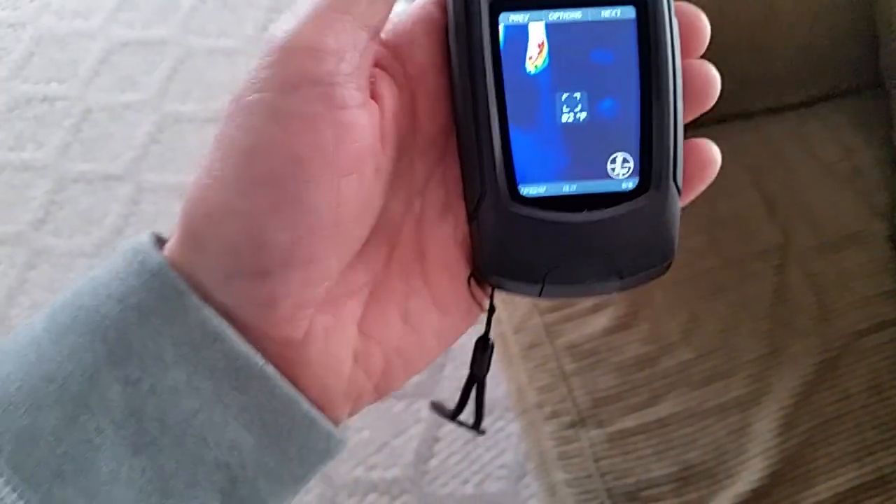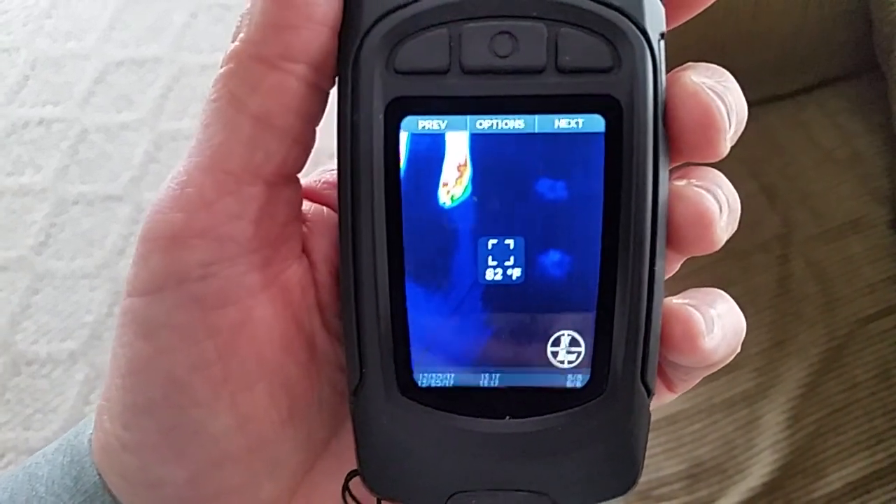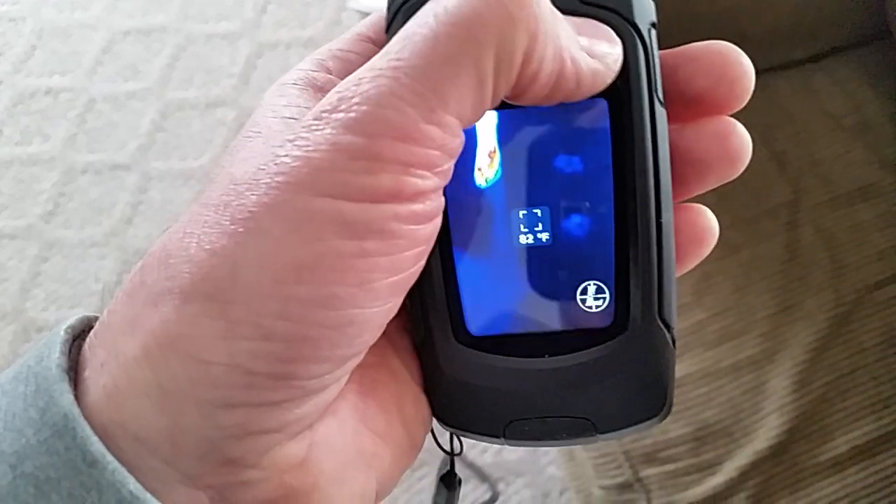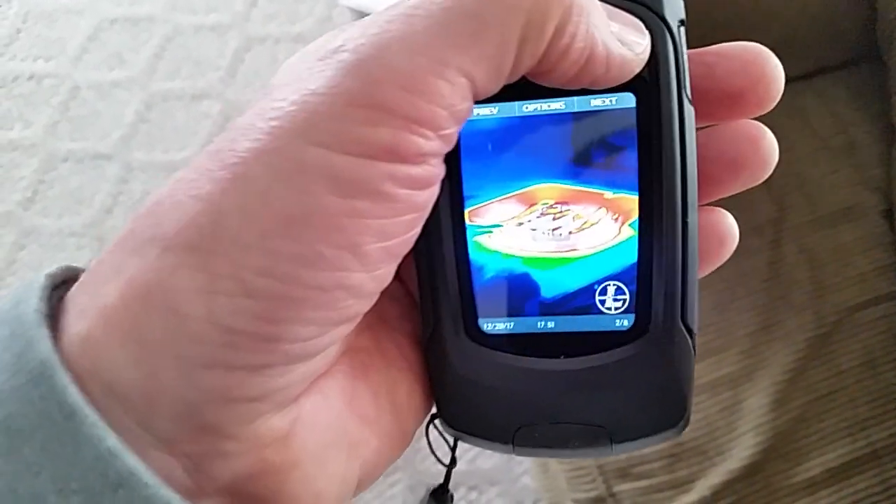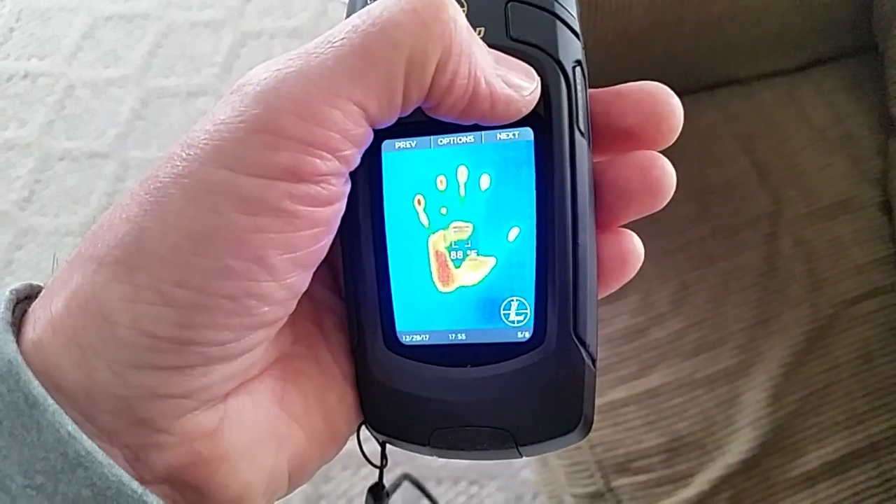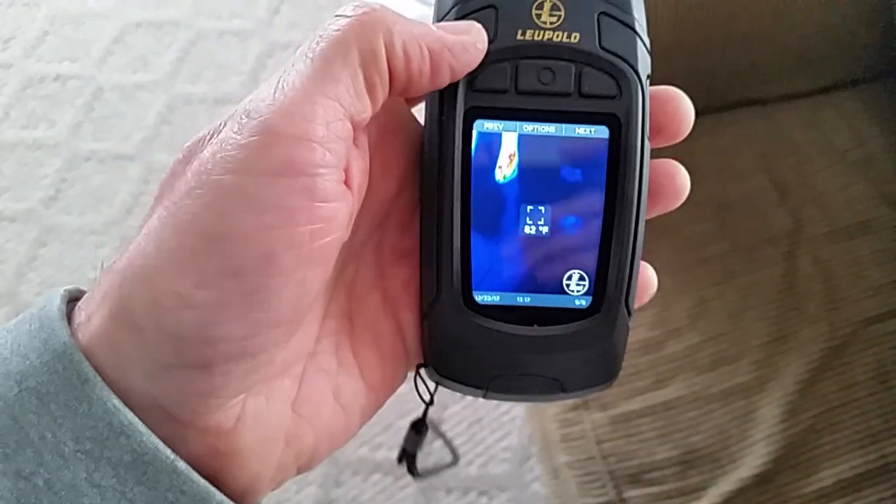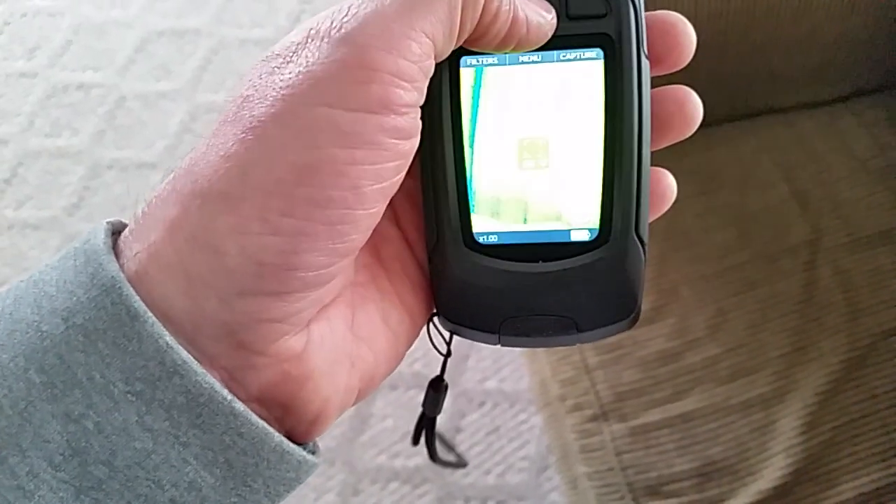I can get into the gallery now. There's a photo from earlier. You can see the dog's leg in the picture, and then you can see the dog's paw prints on the floor. That's what it looked like as the dog was walking around. It was capturing the signature left behind from the paw prints. There's a dog. That was a skillet of bacon frying yesterday. Heat register, dogs, my handprint on the wall. It's pretty slick. You can get in that menu and view all of your pictures that you've taken.